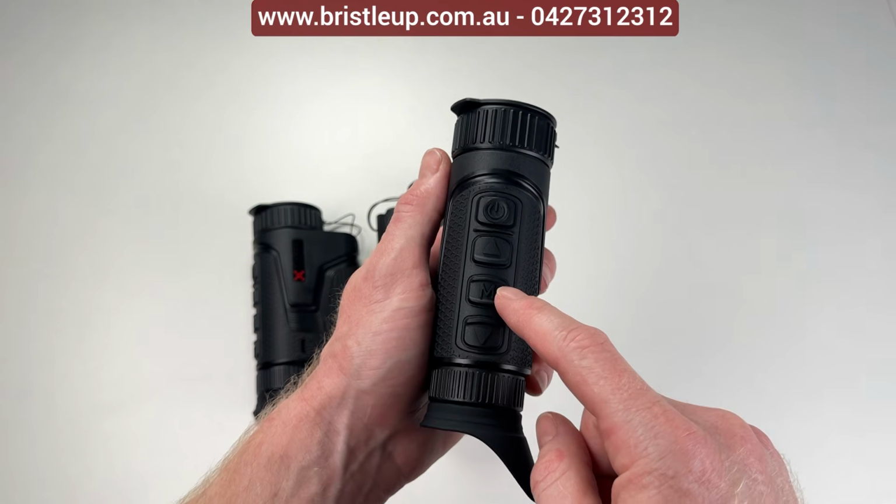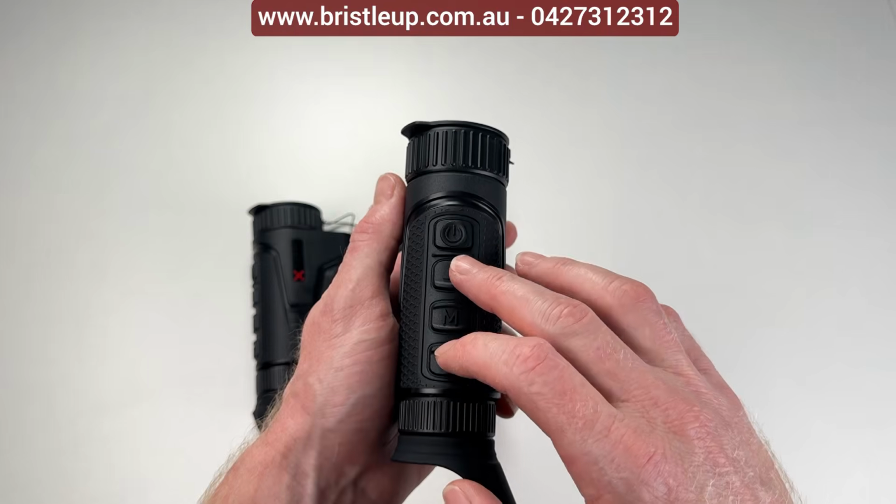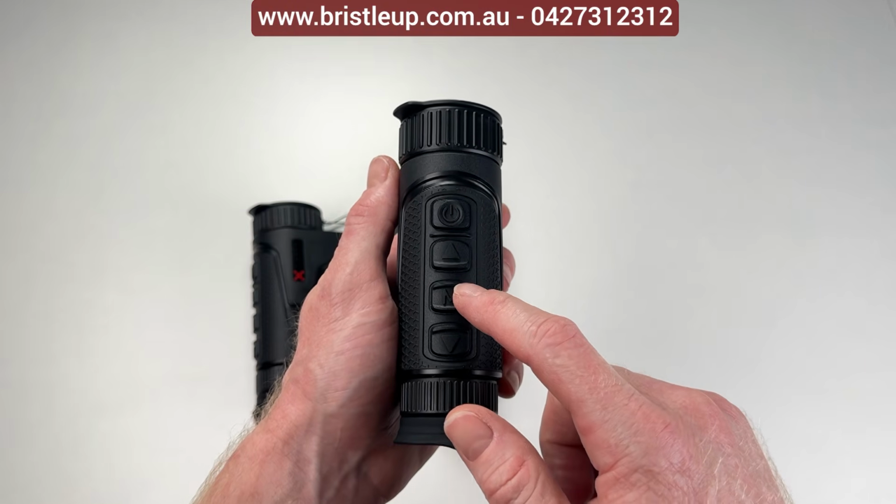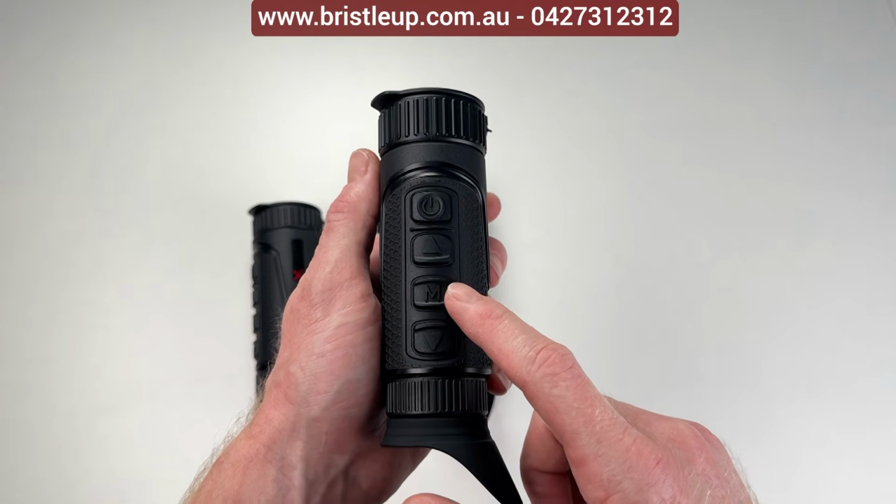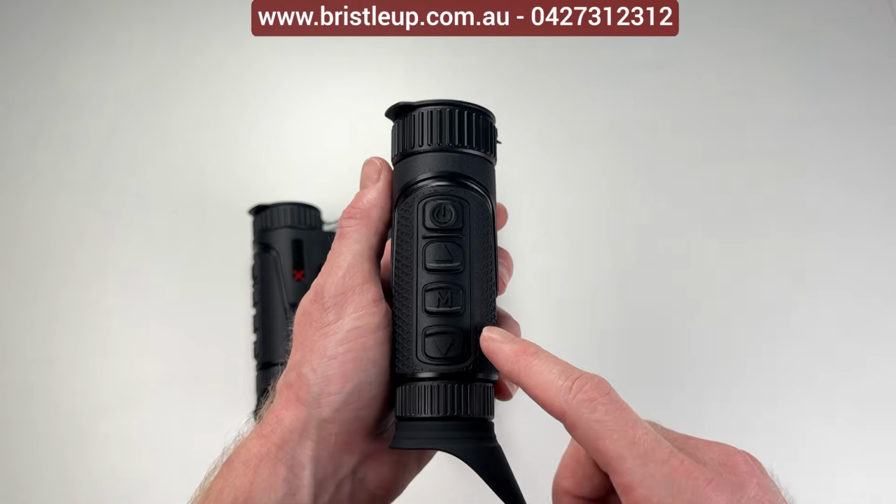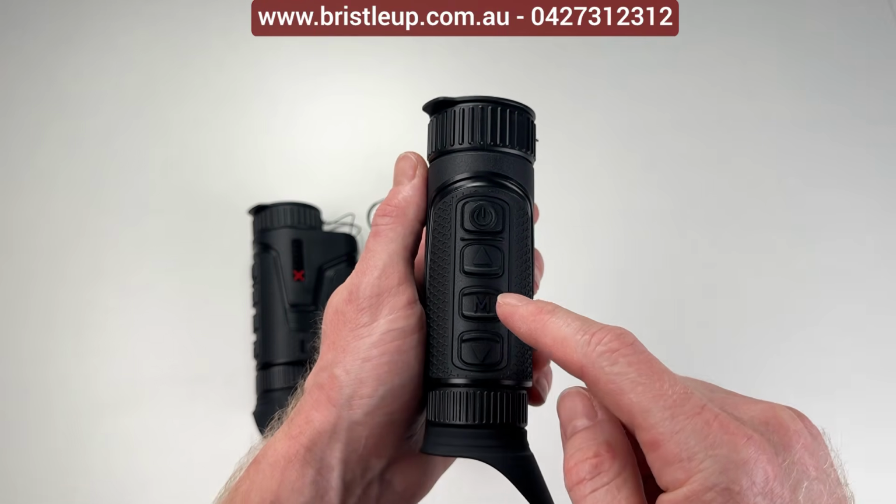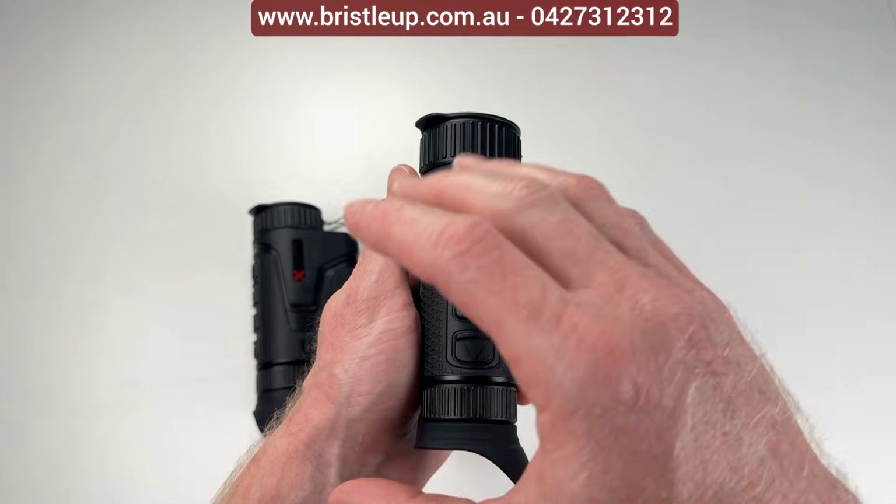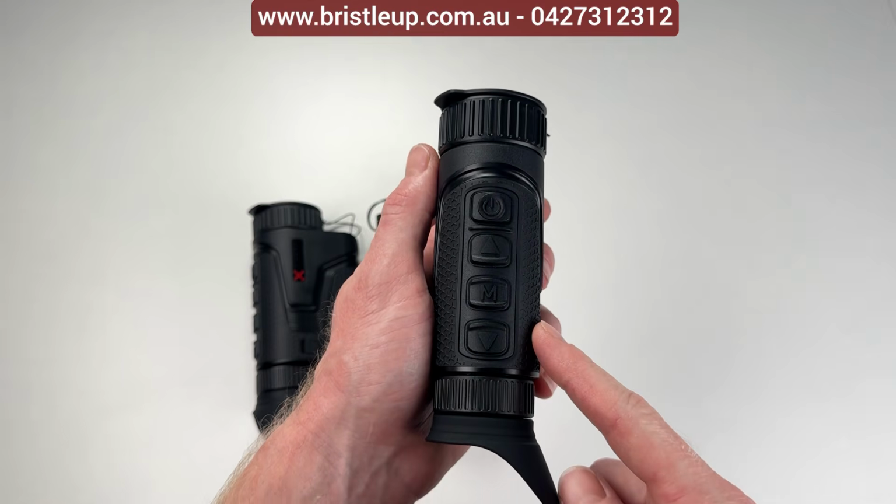Now we have our menu button. Single press will open the quick access menu, and these keys here will allow you to navigate that, and then a single press again to make changes, and then a long press on the menu button to close that down. To open up the main menu system, you long press on the menu button and it'll pop up on the side, and then you can navigate once again and single press to make selections.